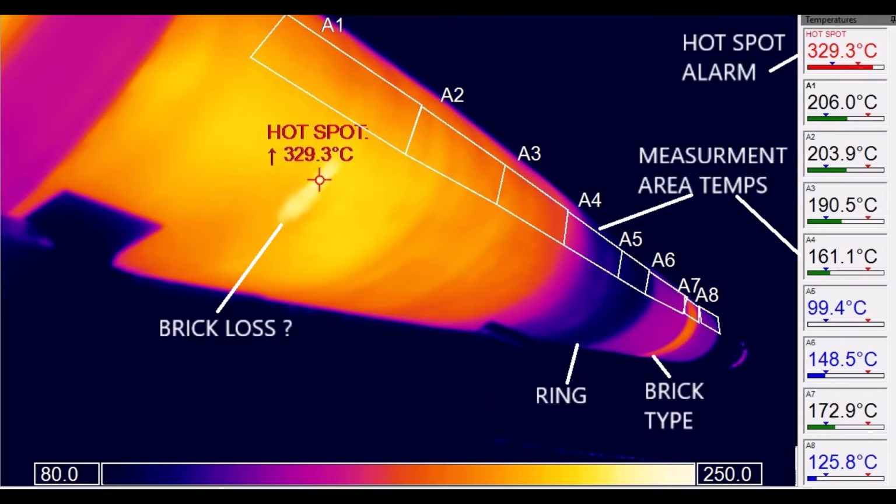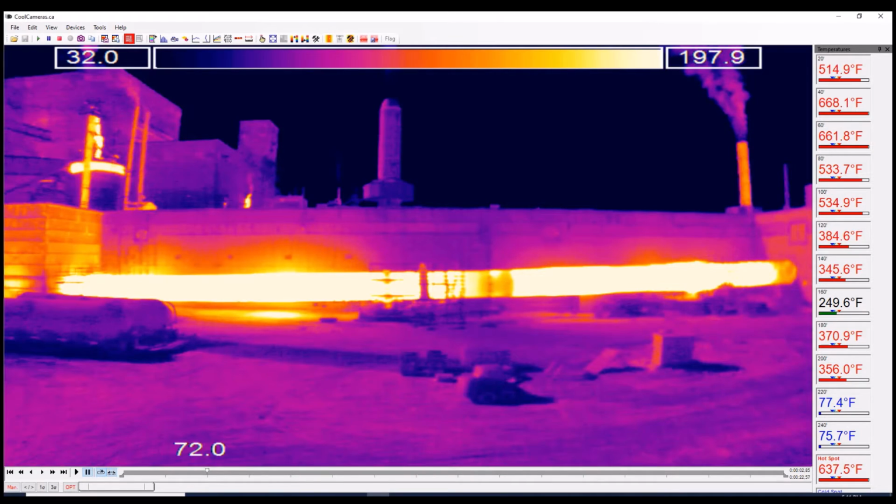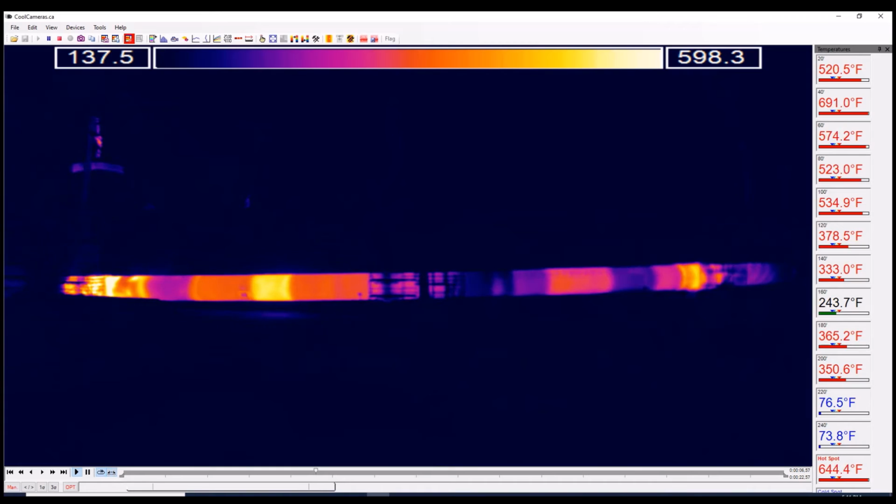The imager will also identify ring growth, and with proper data collection, ring growth and decline can be measured. The imager can be mounted near the kiln if space is constrained, or set back to give a full view. The monitoring of the kiln can be done in many ways.